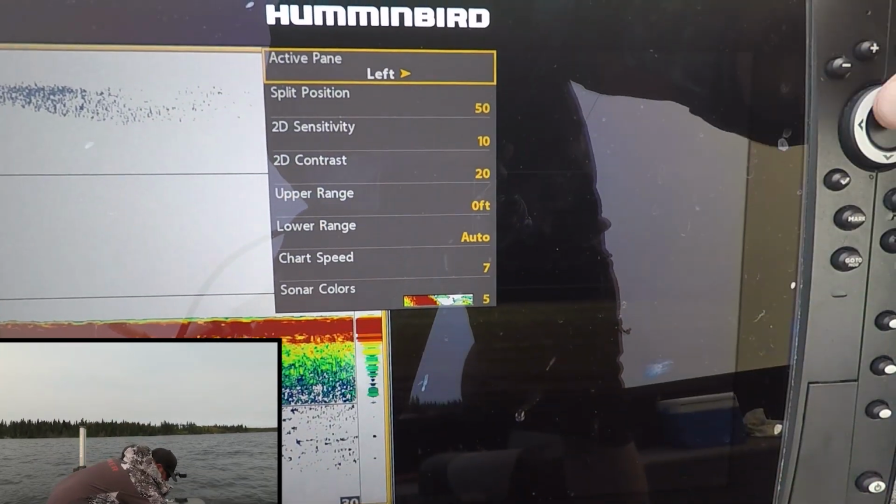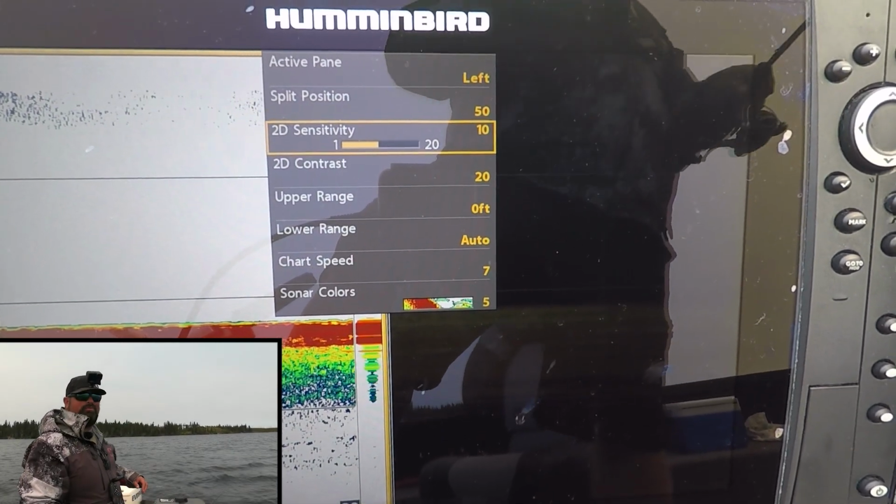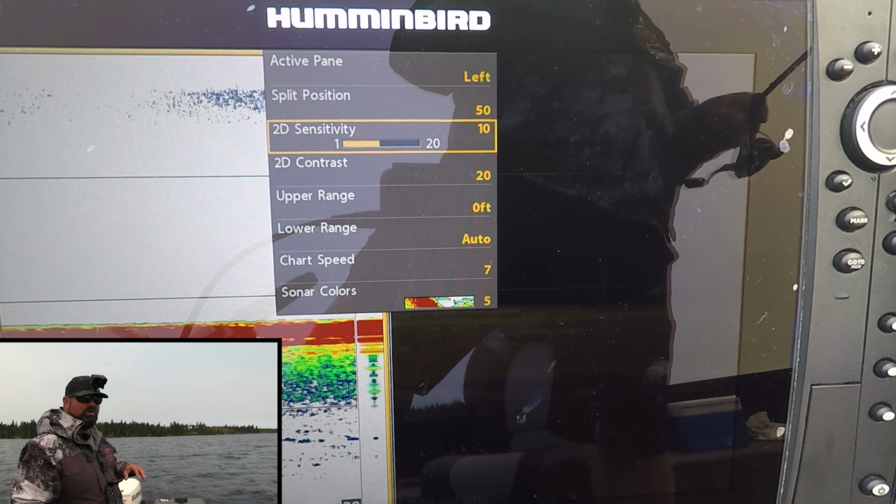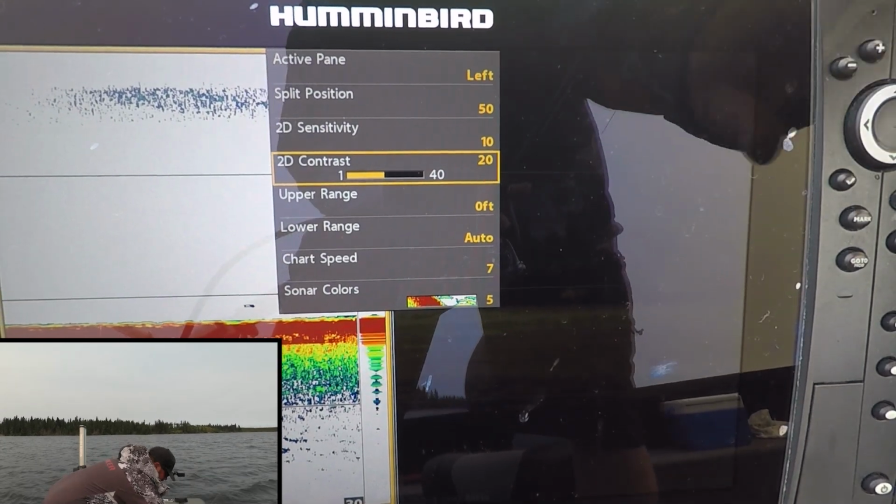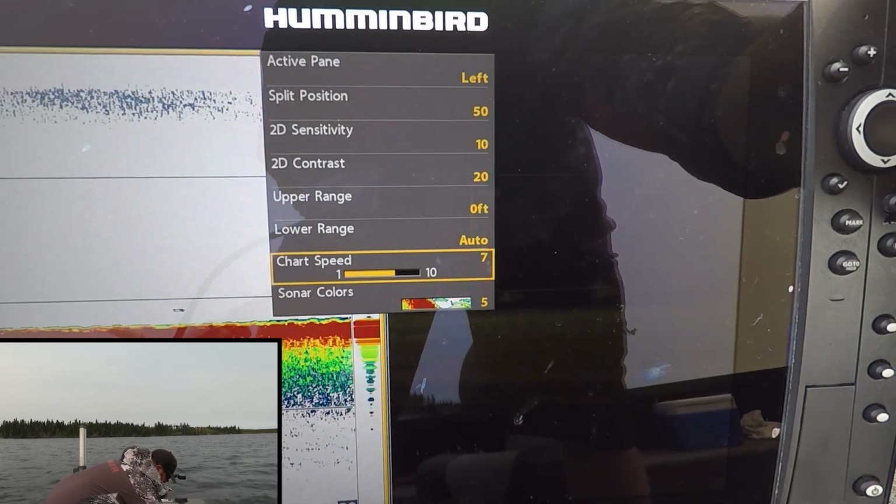So on my 2D, I'm running 10 sensitivity. It's right in the middle. Sensitivity you're going to want to play with a little bit if you have really murky water, or lots of bait going through there, or lots of LJ, stuff like that. You're going to have to turn your sensitivity down a little bit. 2D contrast is right in the middle. Chart speed is 7, and then some of the other settings there.